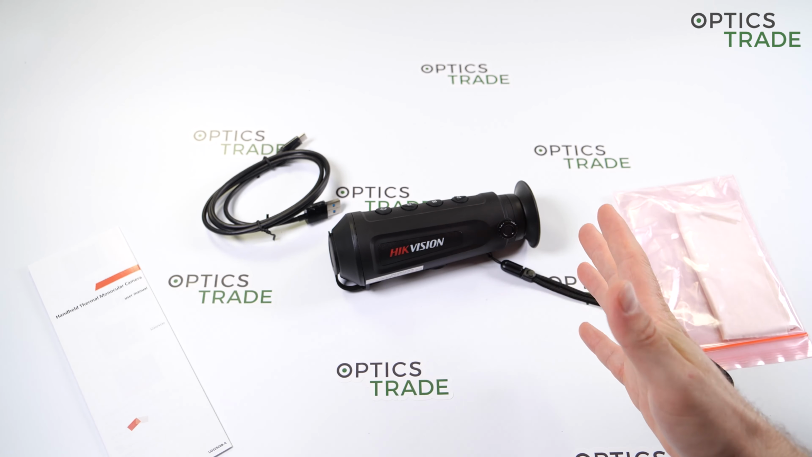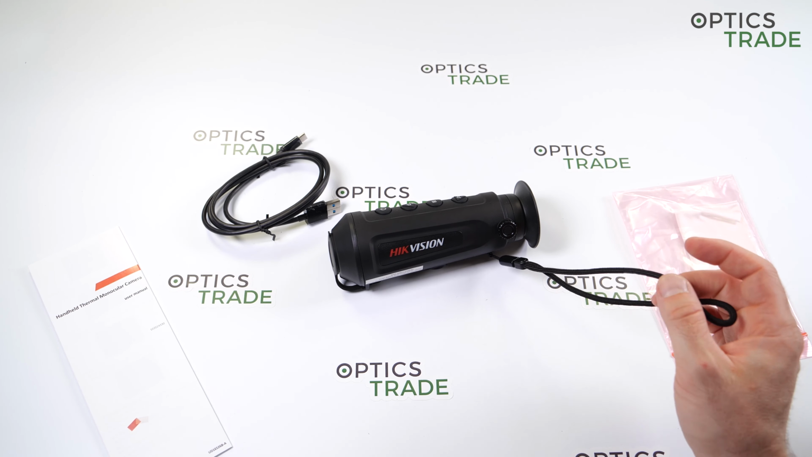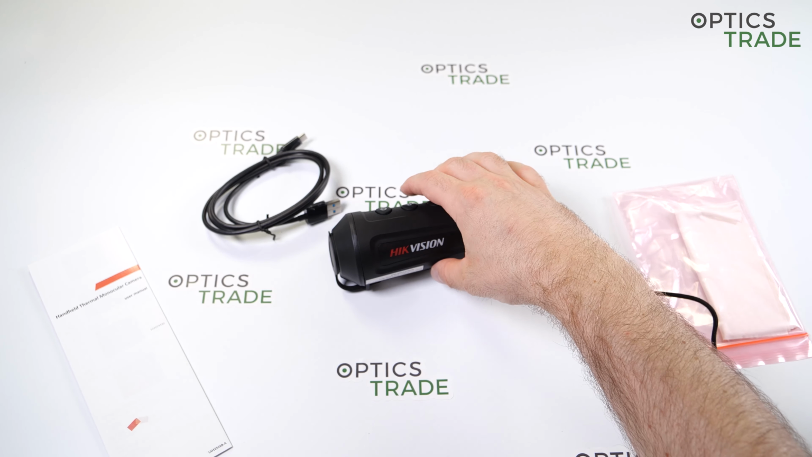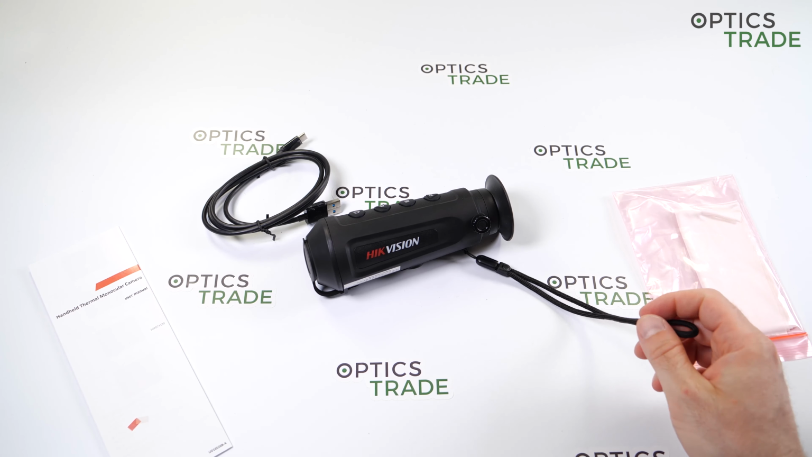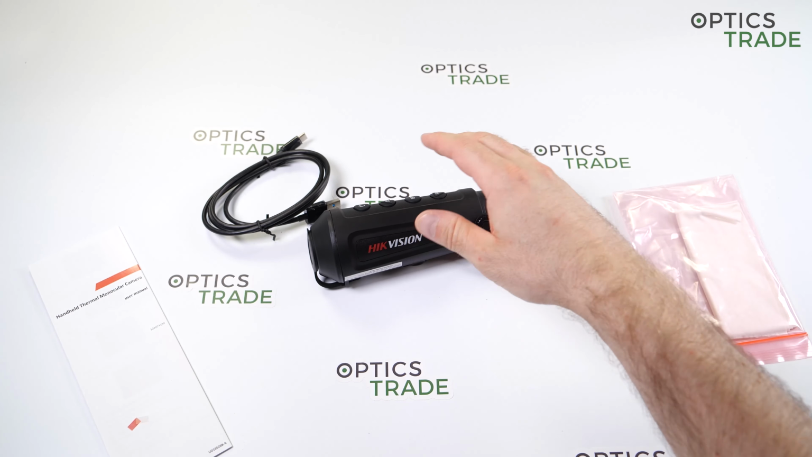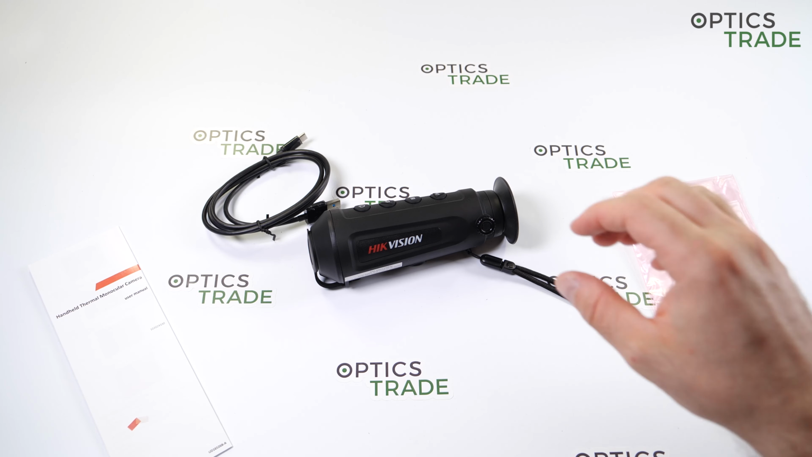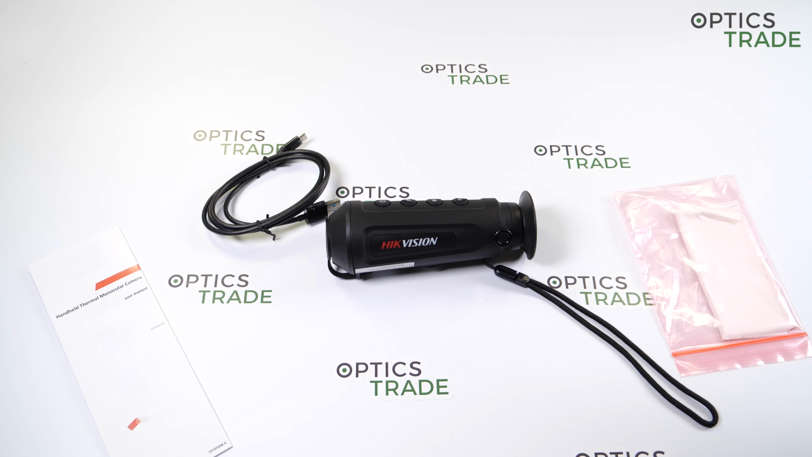But ever since 2018 or something like that, they are entering the outdoor and hunting segment. And with their Hikvision OWL, you can check the articles about their products on our blog, Optics Info. They already had cameras similar to this, but in higher price classes, like from 2,000 to 4,000 euros. Now they made a device for 600 euros, 550 with some discount. And we were quite excited to see how it works and if it's worth the money.